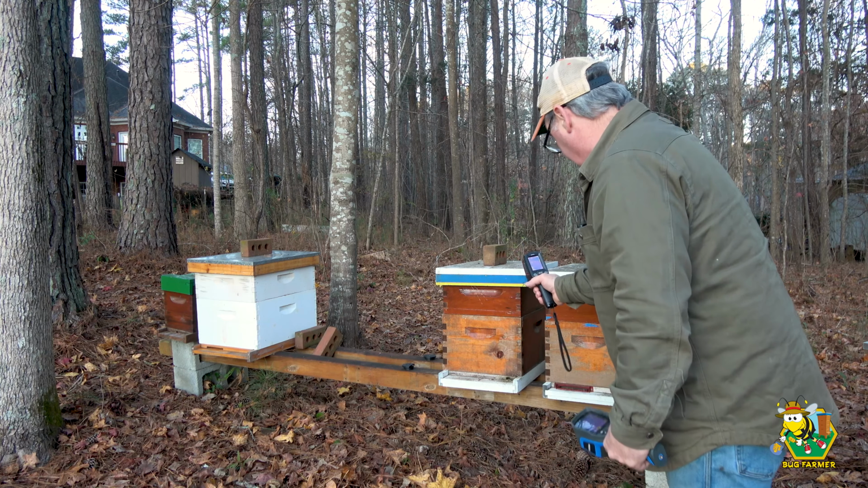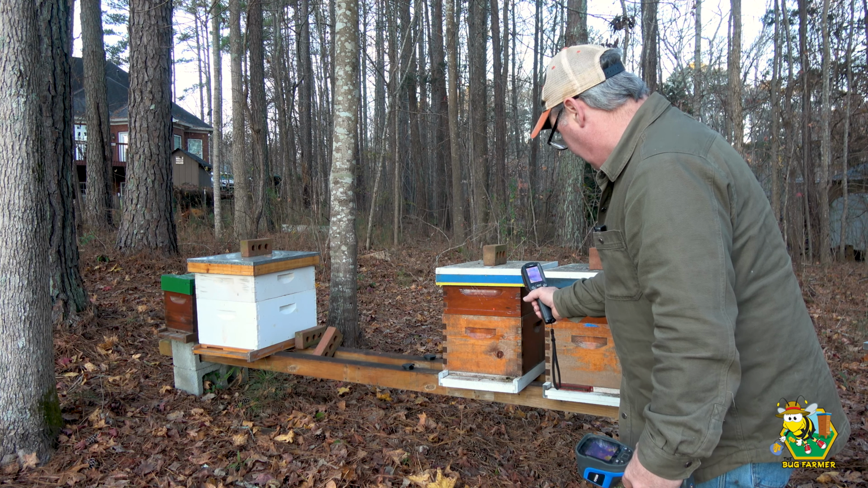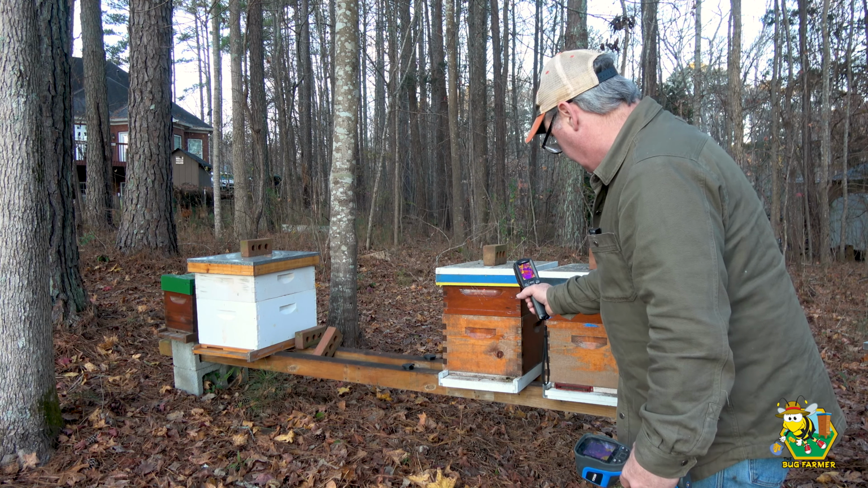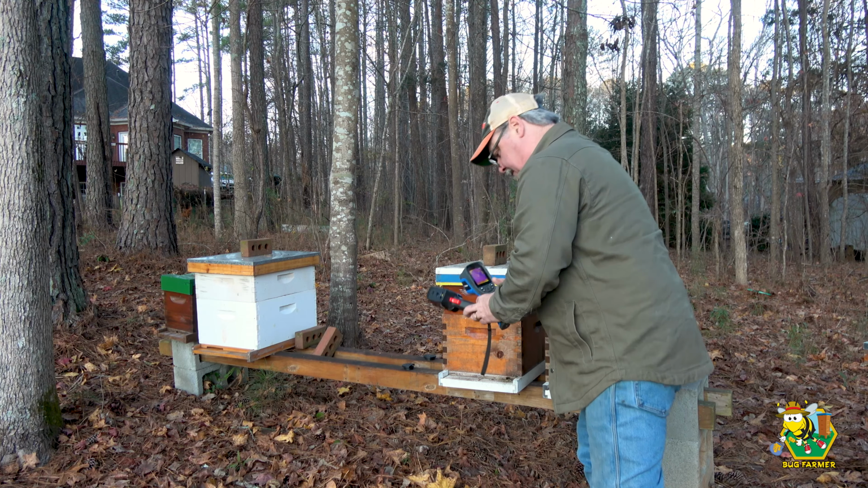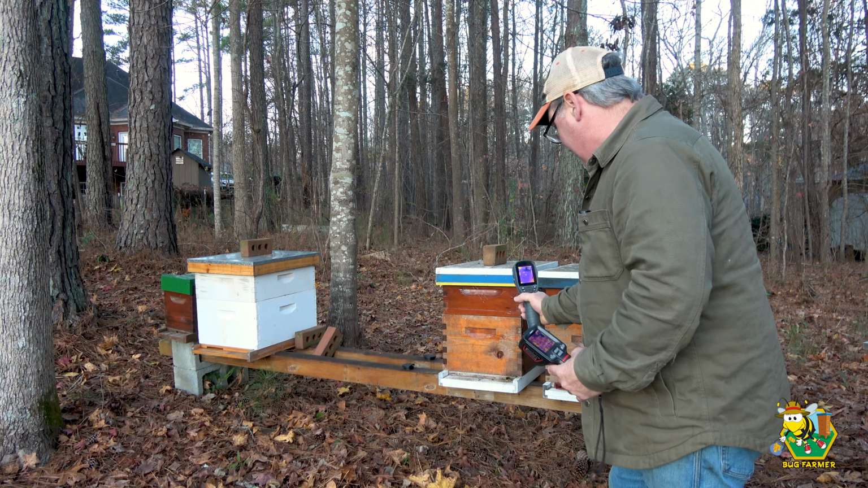Let's see what this one's looking like. Okay, that whole box is purple. I've got very little red, maybe a little bit right up here on the top. And that's showing me 20 degrees up here on the top. These girls may be in trouble. Let's try it with the top Don here. Oh yeah, that box is purple.